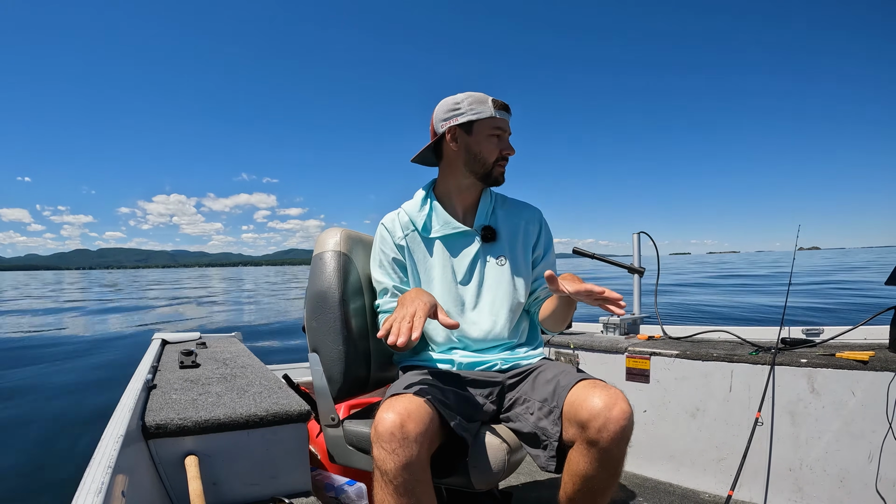So that's exactly how I would fish humps. Start at the bottom, put your 2D scan on, ease your way up to the hump, have your trolling motor down, get ready to hit spot lock if it's windy out. If not, just kind of coast on it.